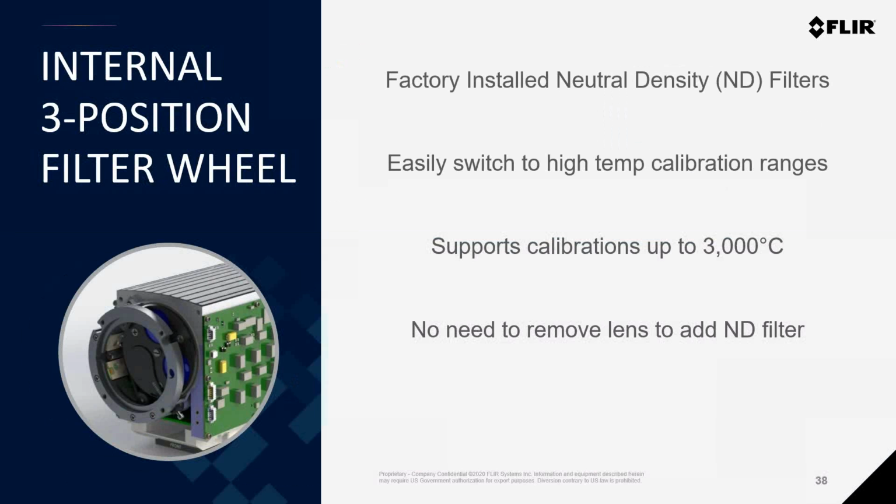However, the 6780 can still be calibrated from room temperature all the way up to 3000 degrees C using neutral density filters, just like the 8580 camera. But like the 8580, those ND filters need to be installed in the filter wheel at the factory or by FLIR service, if an aftermarket temperature calibration is required. So just keep that in mind.